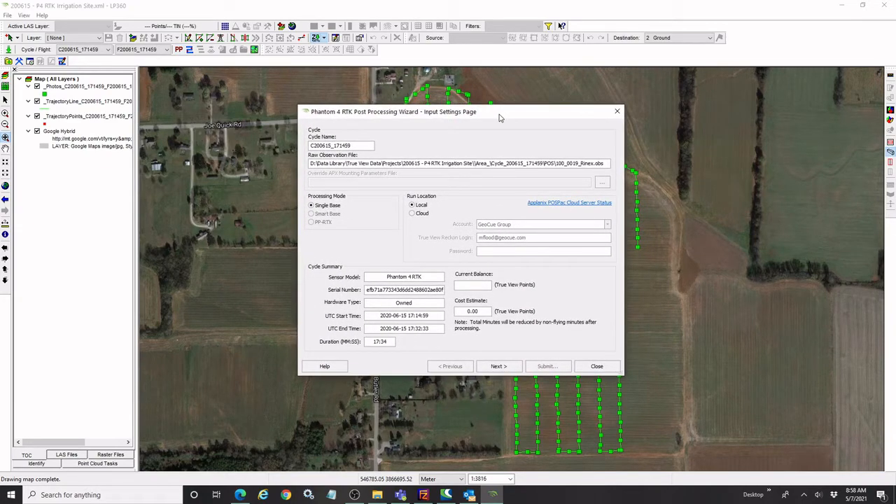So this will bring up our post-processing wizard. Now, this dialog may vary a little bit depending on the sensor that you're using, but you'll always be able to tell what workflow we're doing because the title bar of the dialog tells you.